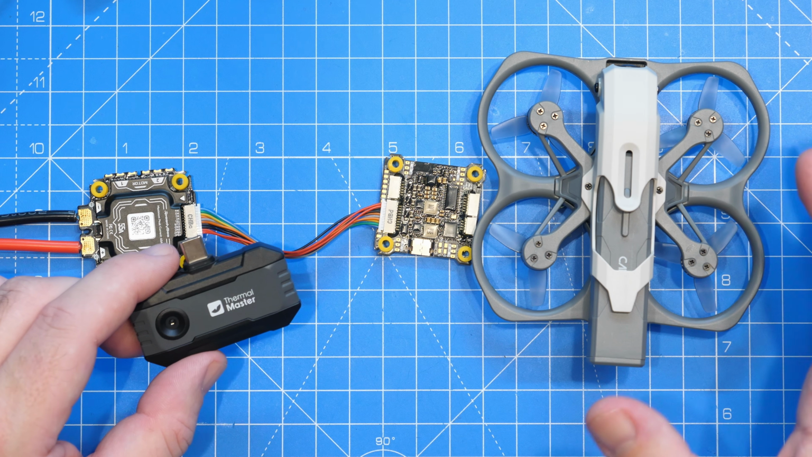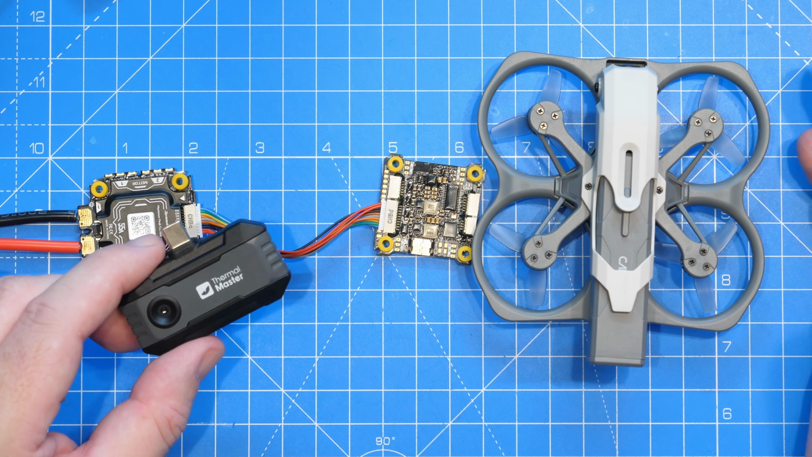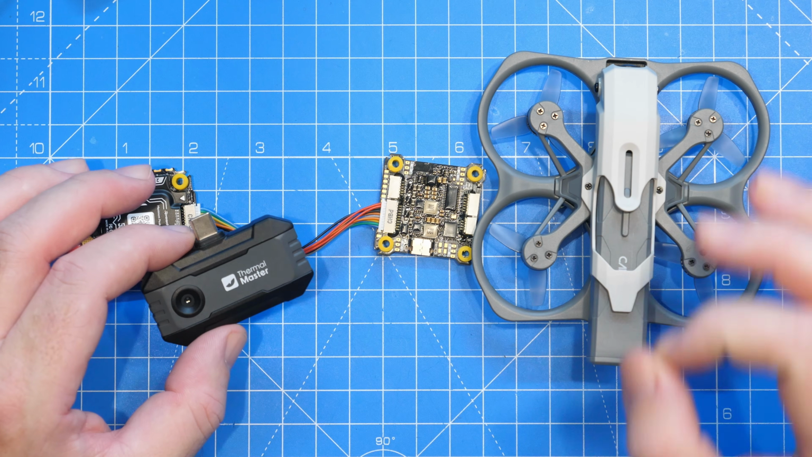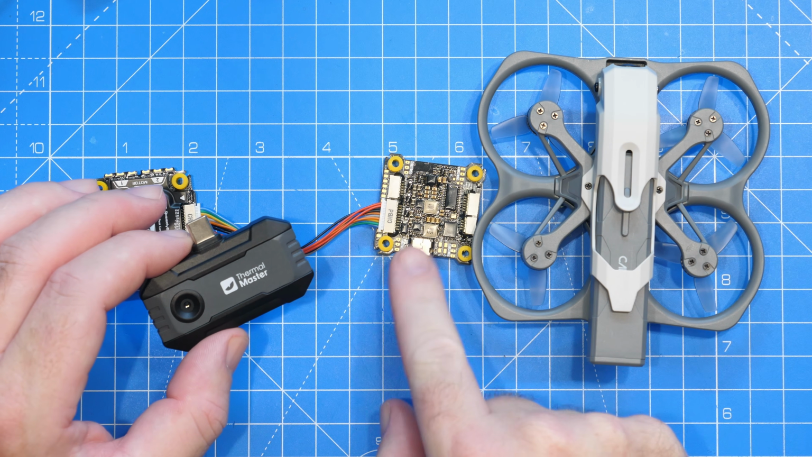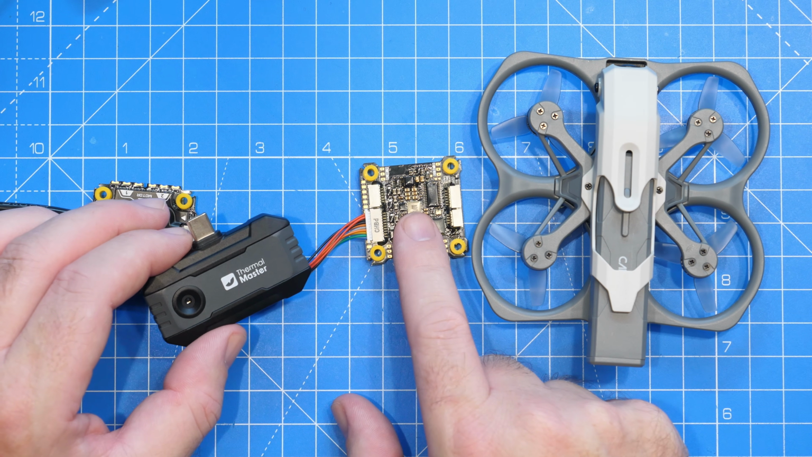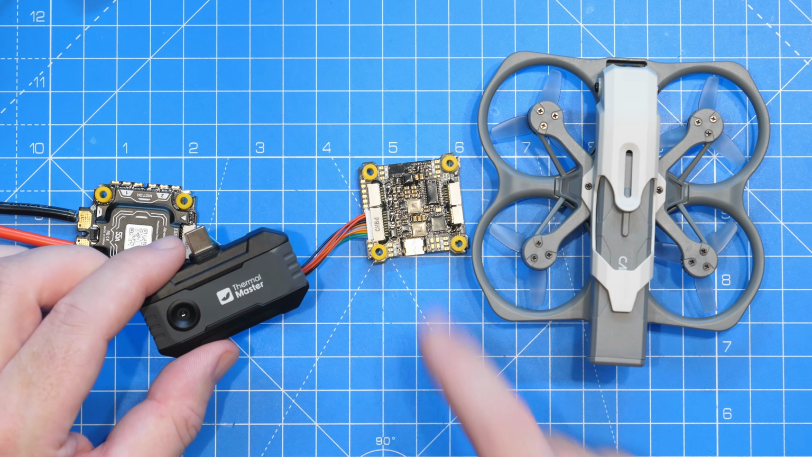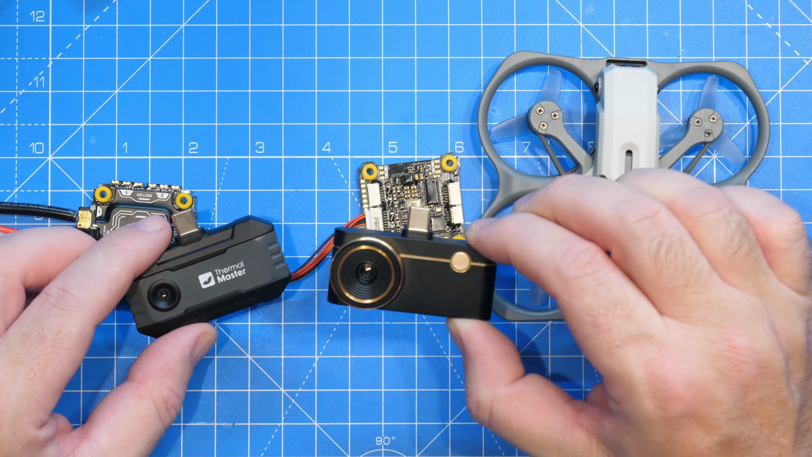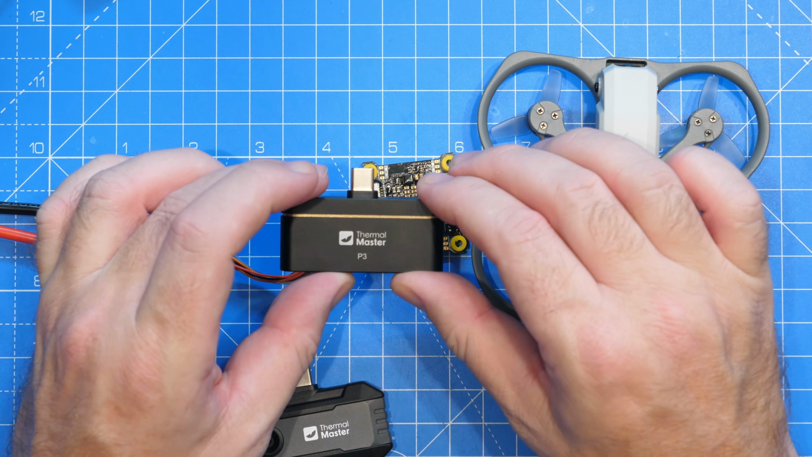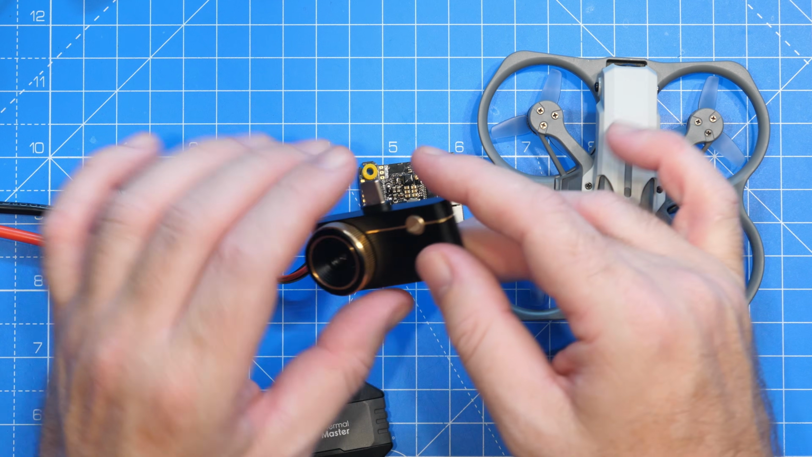When it comes to looking at electronics, the P1 is absolutely capable of giving you an overview of what is going on, but what it's not ideal for is getting in up and close on PCBs looking at specific components. If you want to do work like that, you want to consider this instead. This is the P3 from Thermalmaster. I actually made a review on this camera a little while ago.